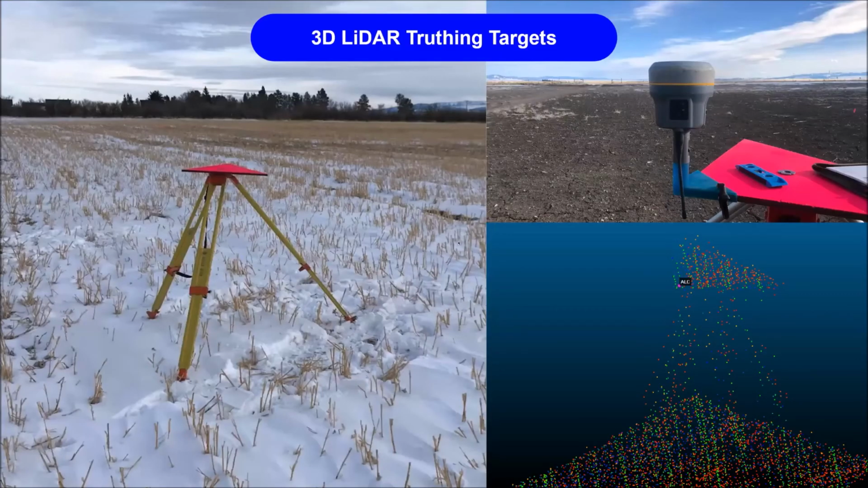We also developed another kind of quality control, what we called a 3D LiDAR truthing target. This was just another quality control step to make sure that our point clouds were all lining up with each other. Essentially, it's just a piece of triangular plywood, and we can balance the GPS rover on the tip of it.